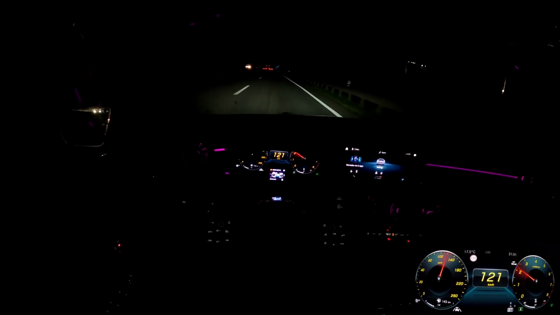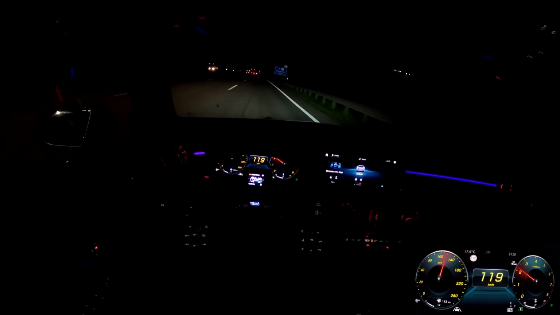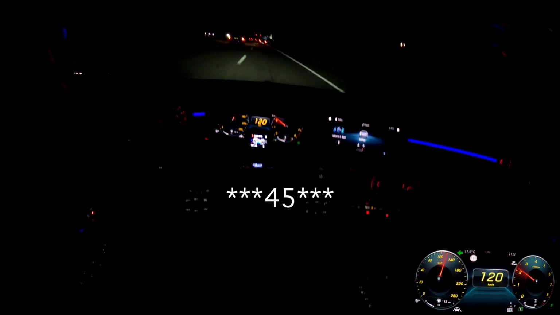Me personally, I would get a bigger engine. I always say go above 200 horsepower. Maybe the CLA 200 with 163 horsepower is fine, but still, that's a Renault engine, just like this one. So personally, I'd probably go with the CLA 250 at least, or the 35 AMG, or the 43.